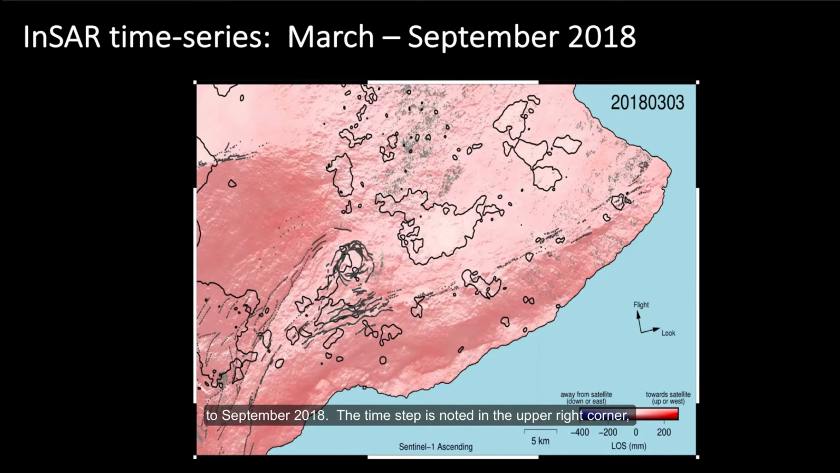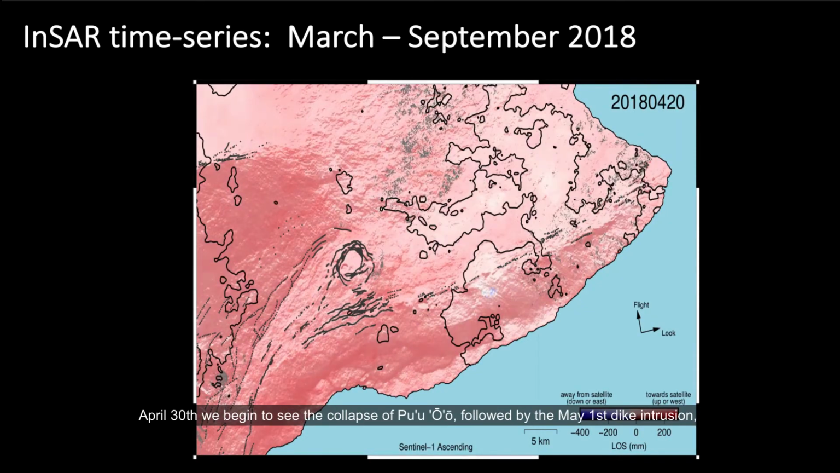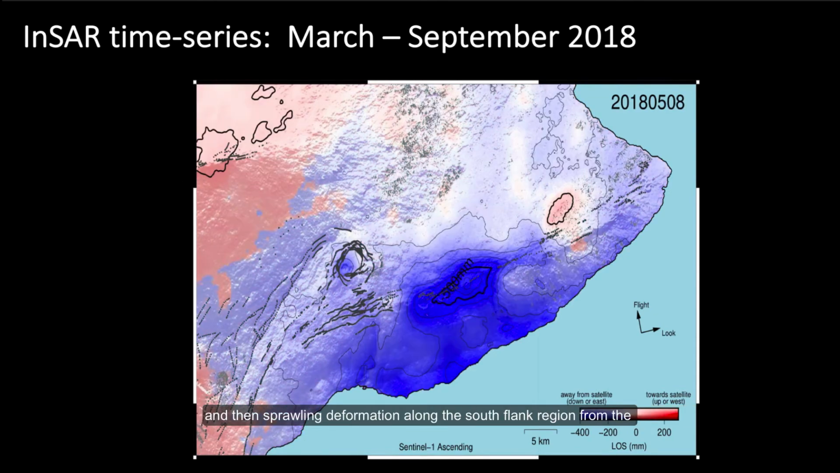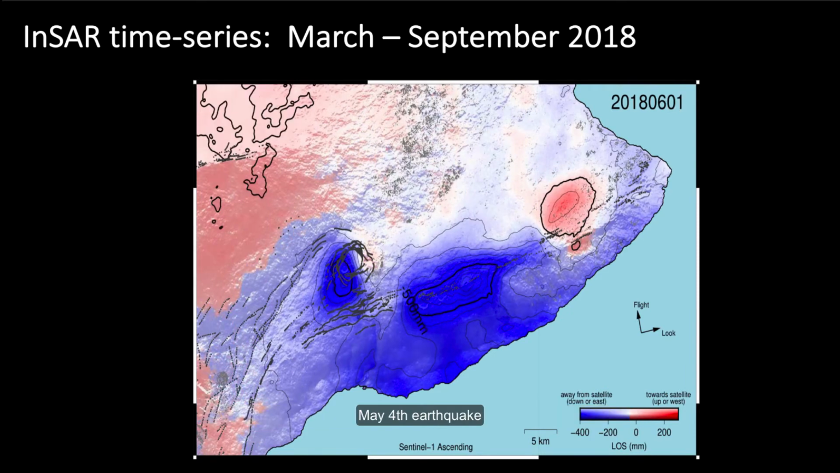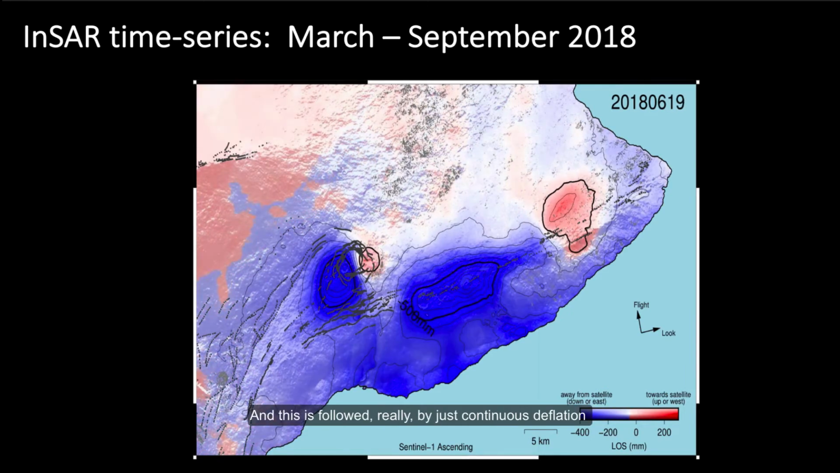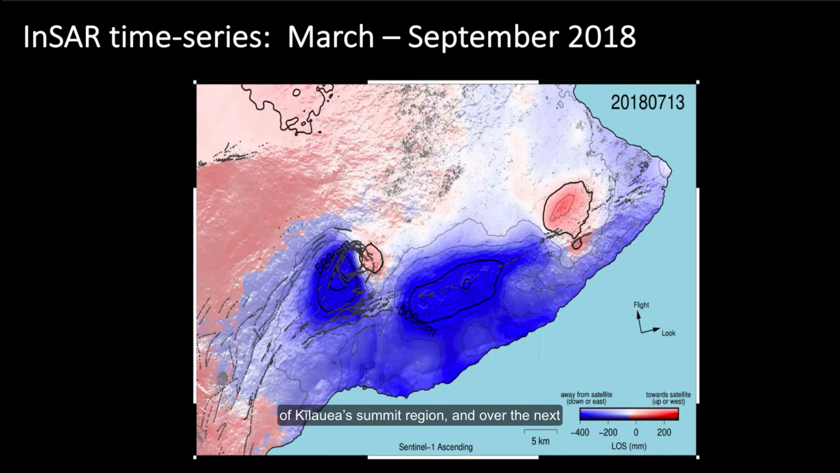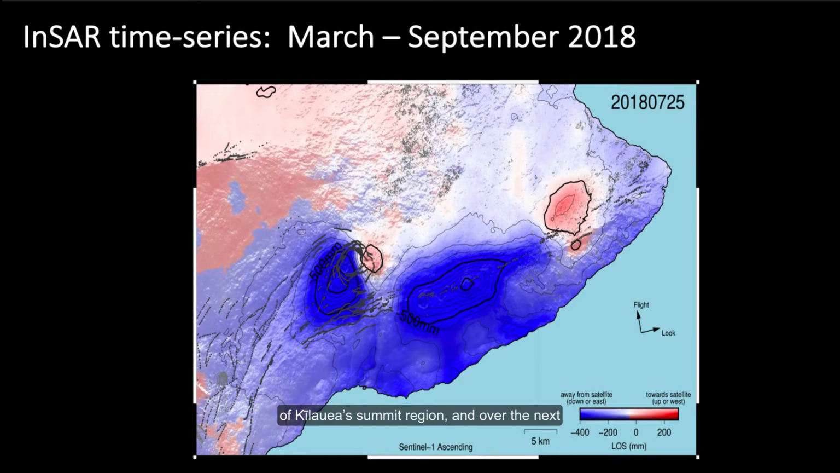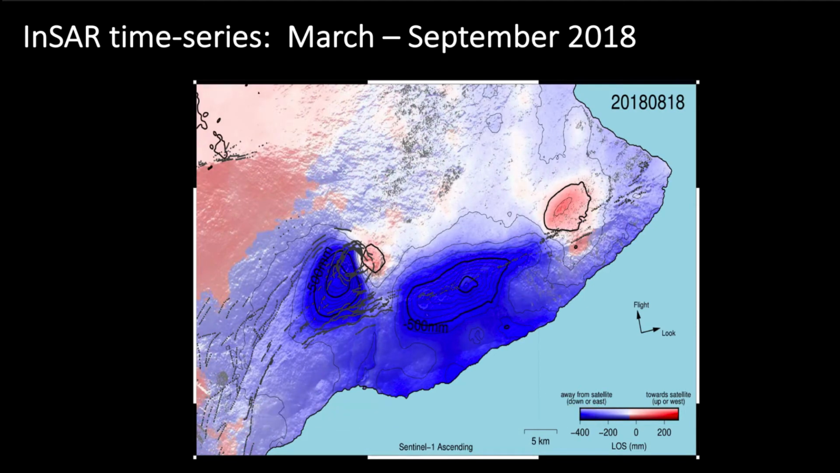The time step is noted in the upper right corner, where the last 4 digits represent the month and the day. We begin with relative quiescence for the month of March, and only at the end of April we begin to see the collapse of Pu'uo'o, followed by the May 1st dike intrusion, and then sprawling deformation along the south flank region from the May 4th earthquake. And this is followed by really just continuous deflation of Kilauea's summit region over the next 2 months as large volumes of magma are withdrawn.